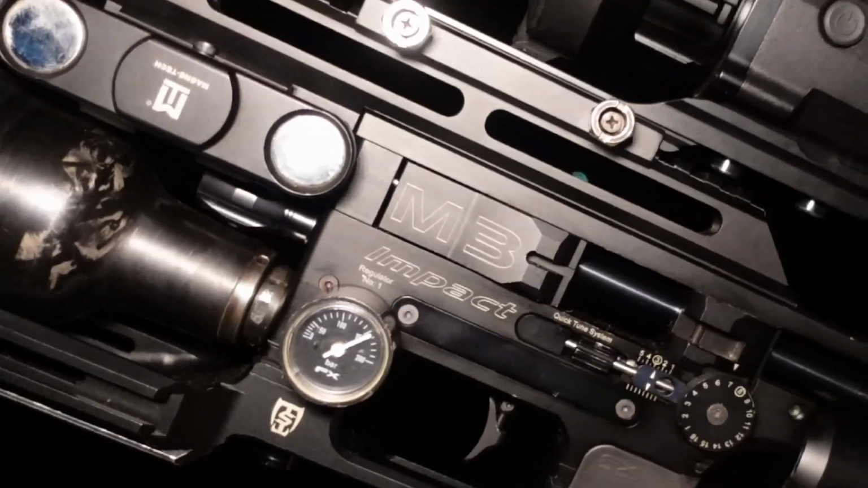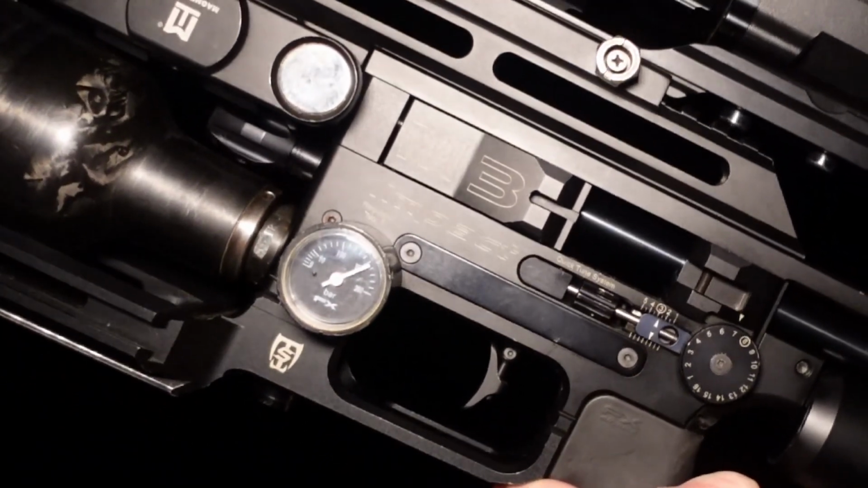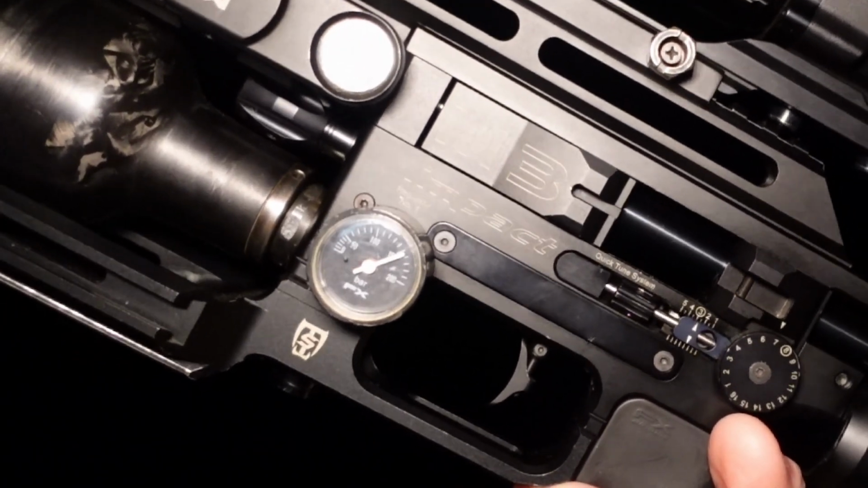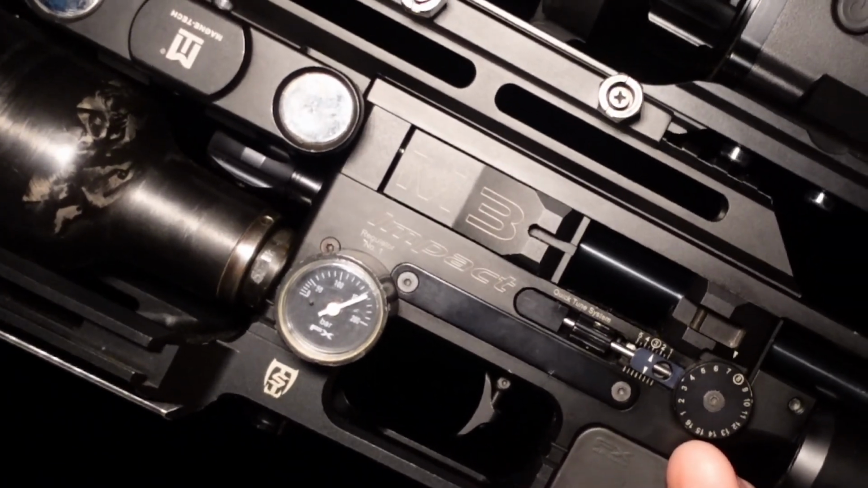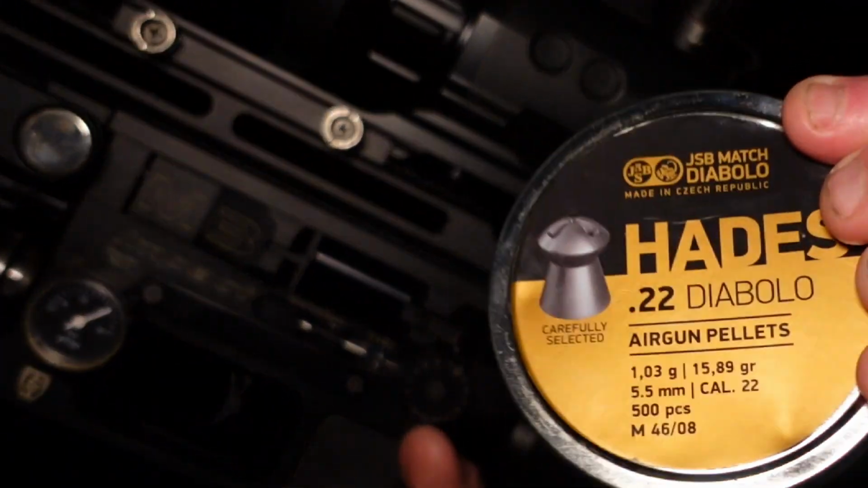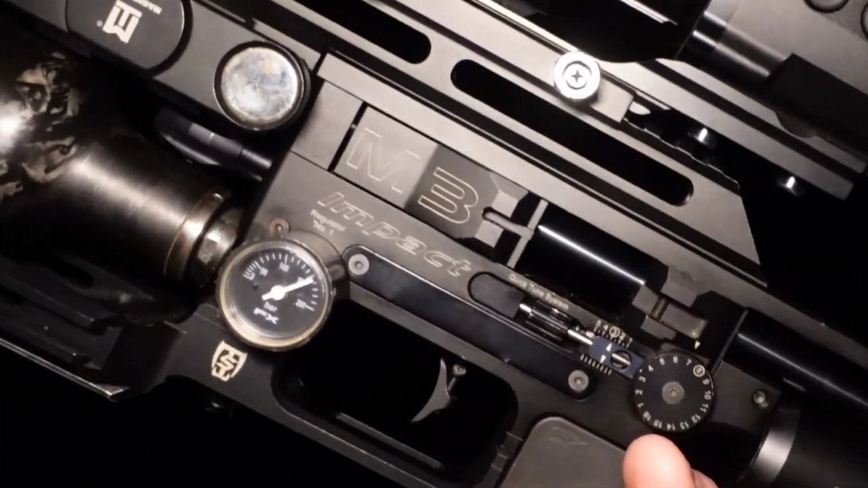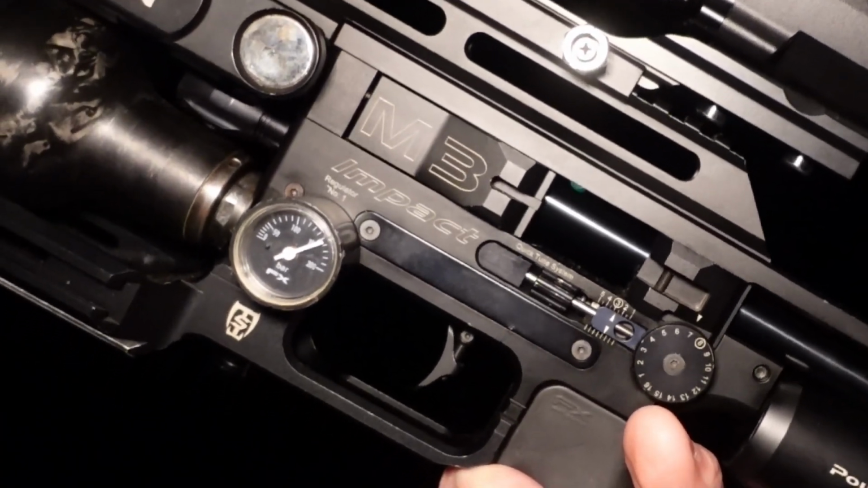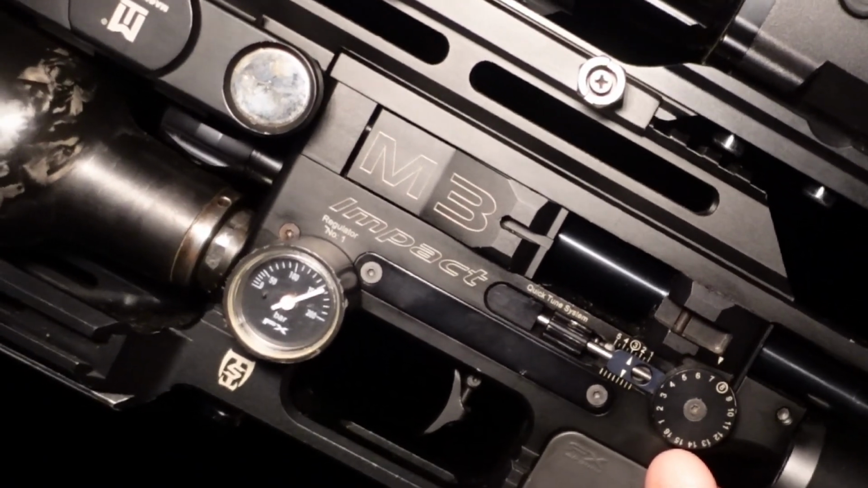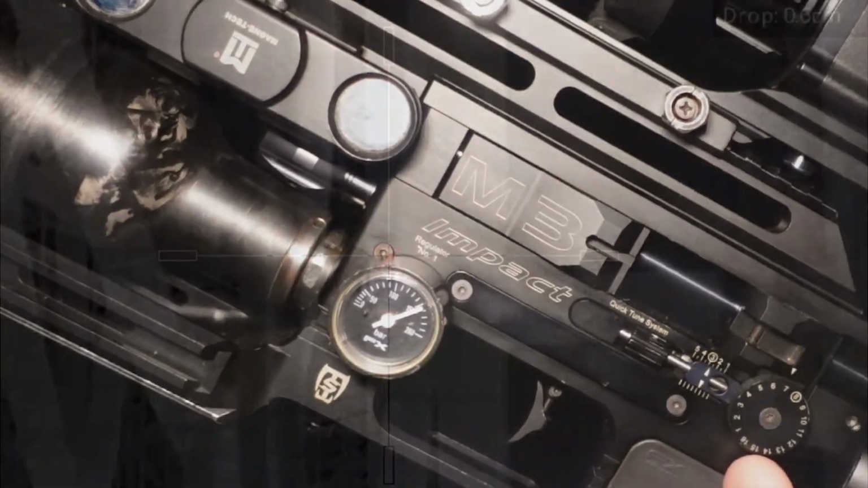Something I haven't talked about before is how versatile and adjustable these air rifles are. You see the little dials just above my hand there? That allows me to either dial up or dial down the pressure that I'm running the pellets at. So 650 feet per second is ideal for these Hades pellets. And what that negates is damage to the infrastructure. So still effective enough to kill the rats, but it's not going to go and put holes in the tin and the shelters. So a really good all-rounder for this type of work.